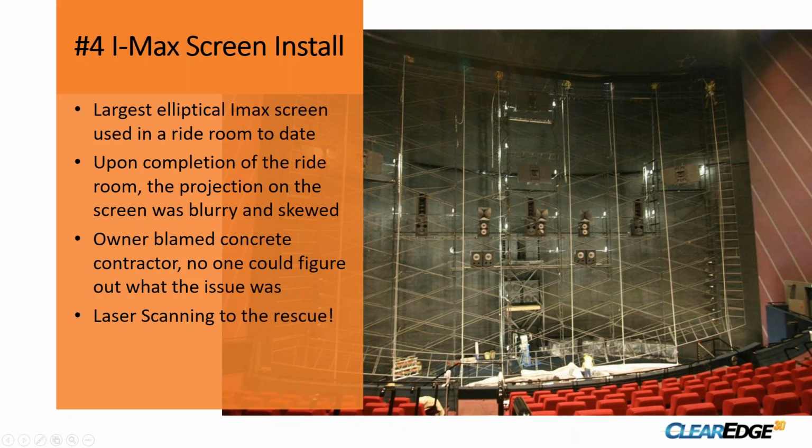It doesn't look right. It wasn't the best moment for us, at least our team. So we started trying to figure out what was going on, because the screen looks fine in certain areas, and in other areas it was blurred, other areas it was skewed. Initially, and if you could jump to the next one, I can show you what we were looking at.